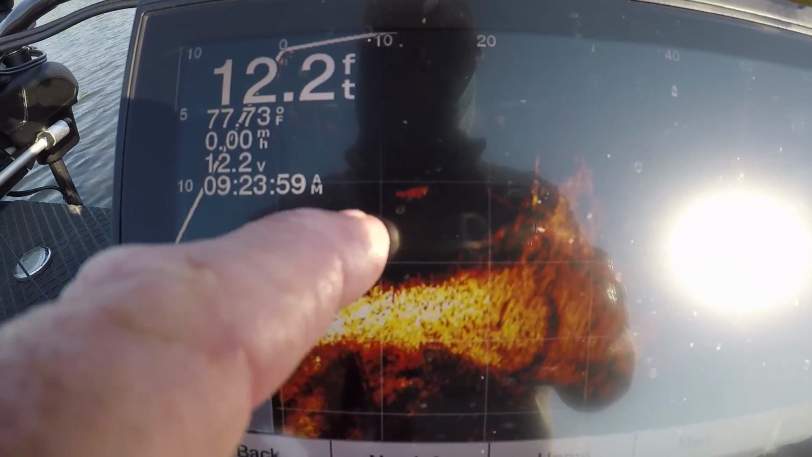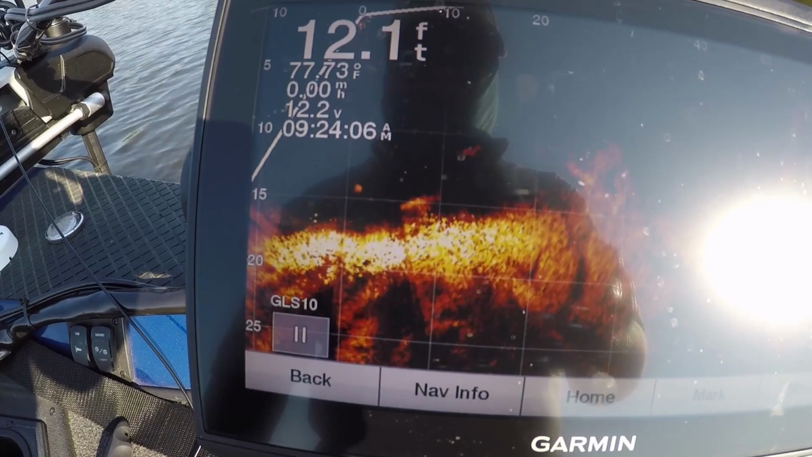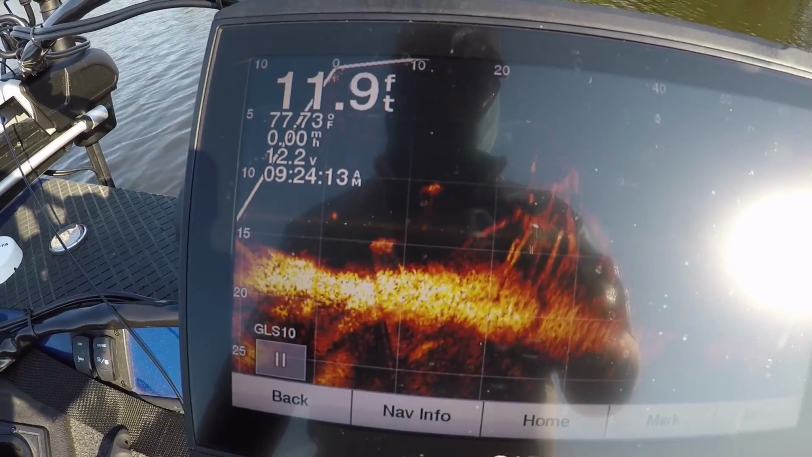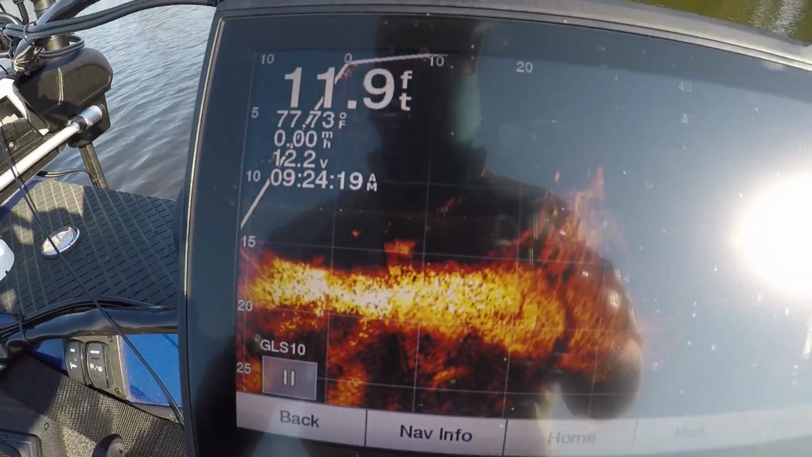And see them moving right there? There's one right there. You can see him moving. 16 foot of water there. Now, if I get in the right place here, oops, I'm just moving my transducer is what I'm doing on my foot pedal. But you can see the roots in the stump and stuff. You can see the crappie around it.